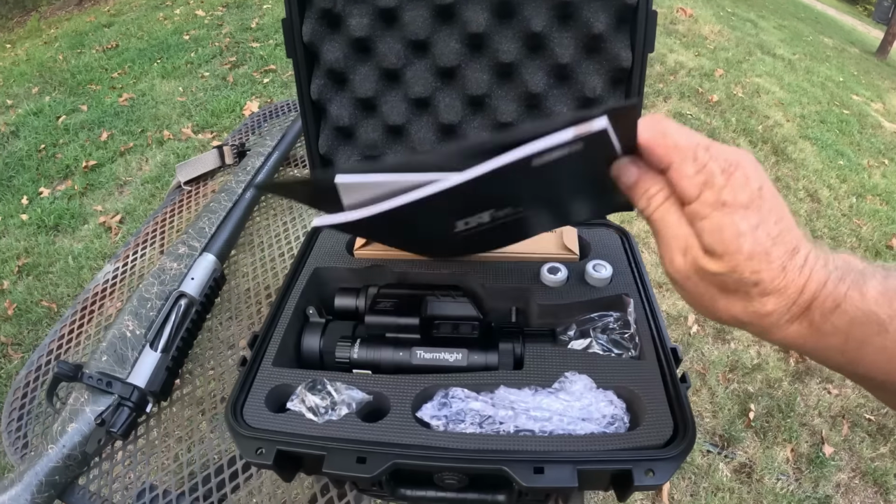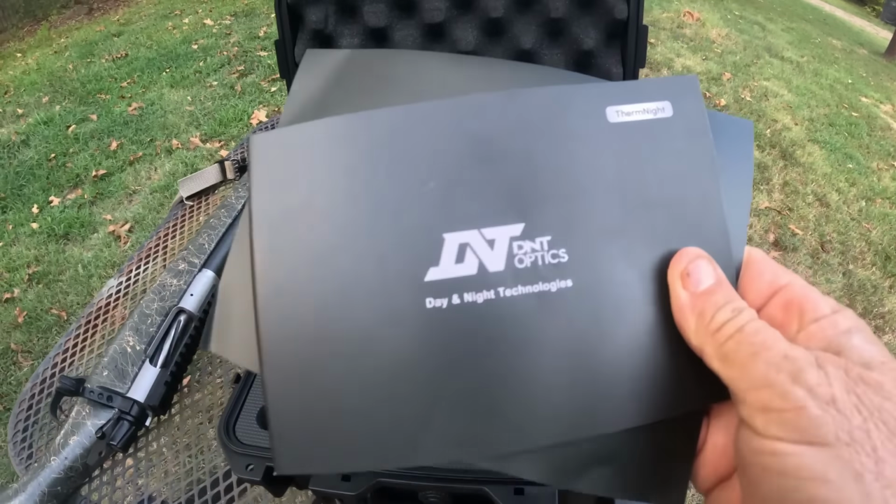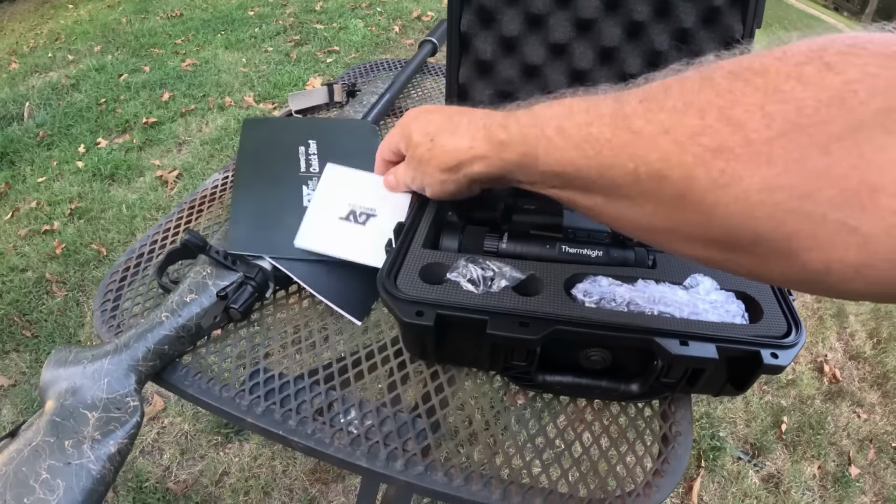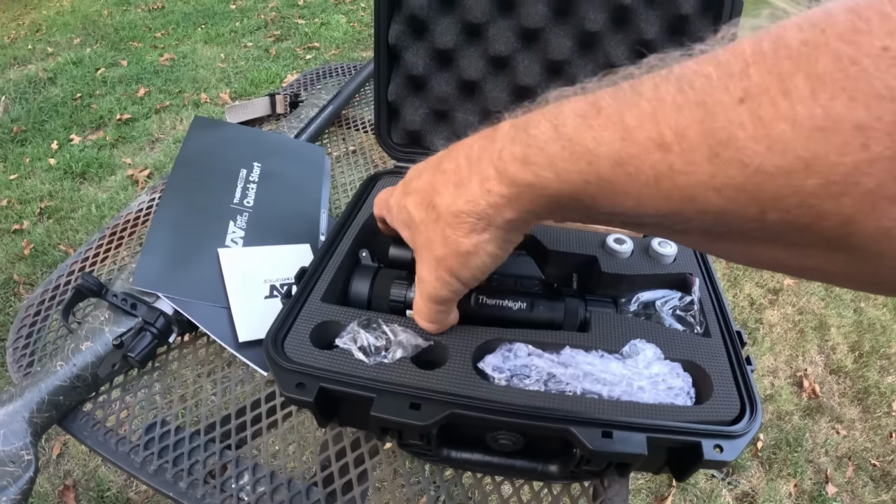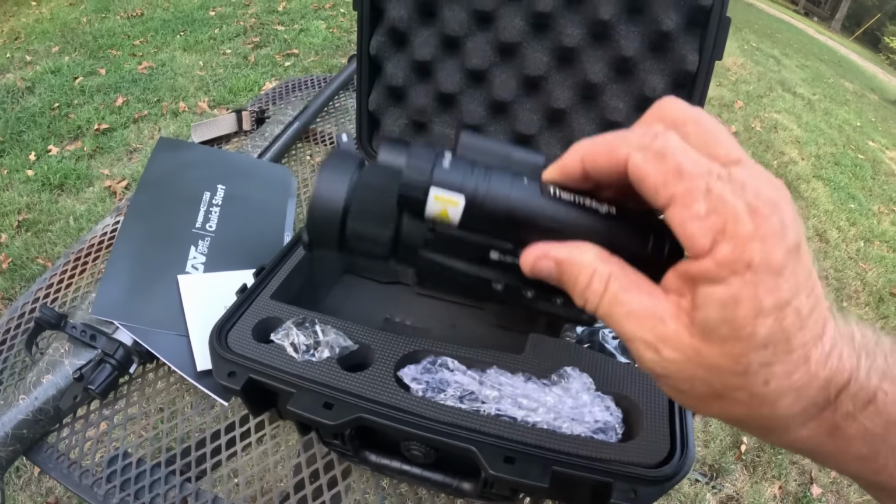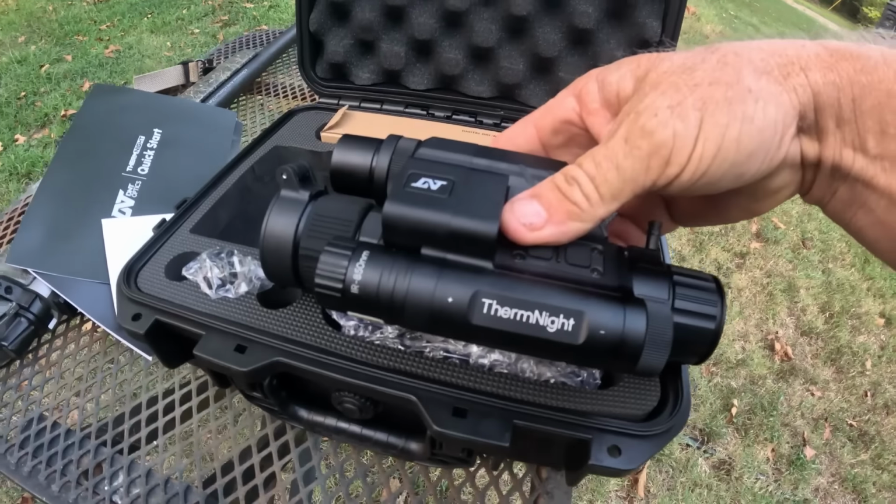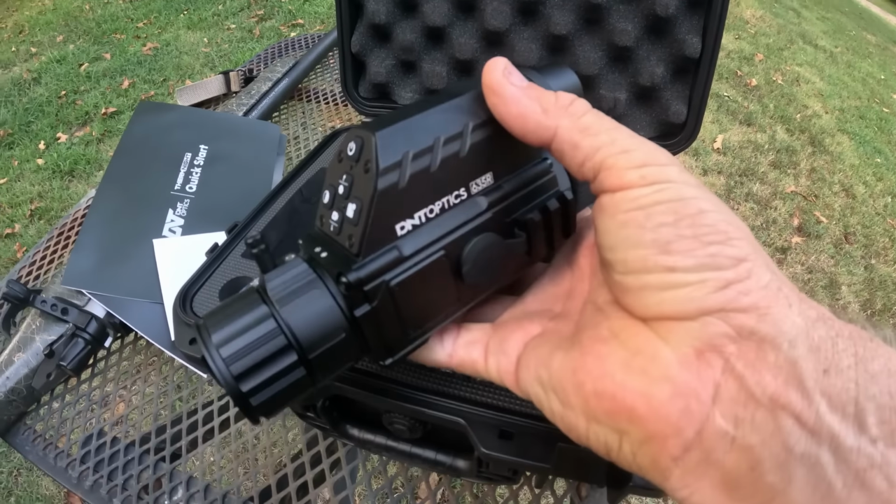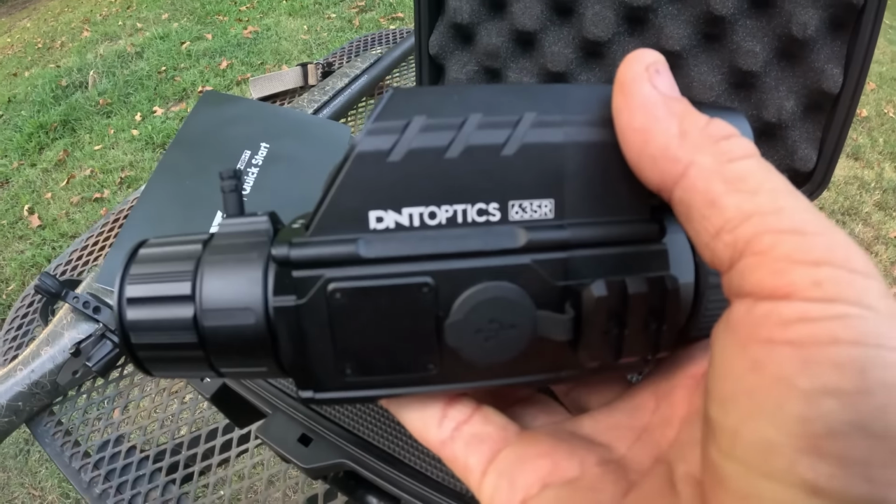Here's what all comes in the box: the scope. It's got the mounts. And you just need a Picatinny rail on your gun to put it on. And y'all, let me get this thing sighted in here. Like I said, I've taken it hunting several times.